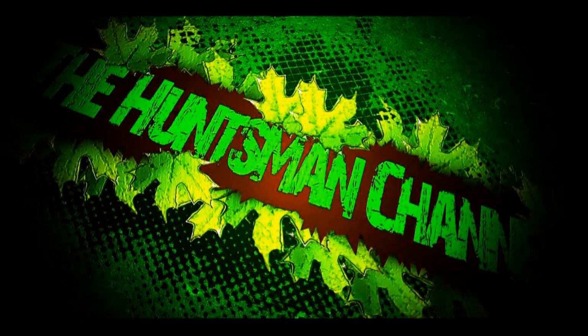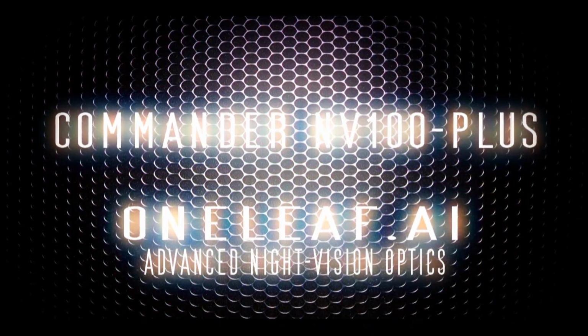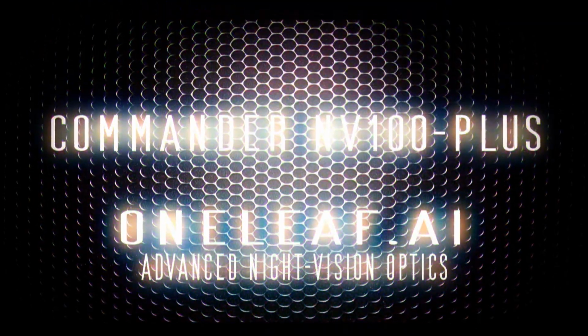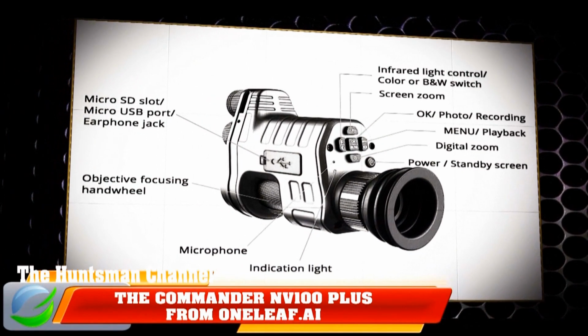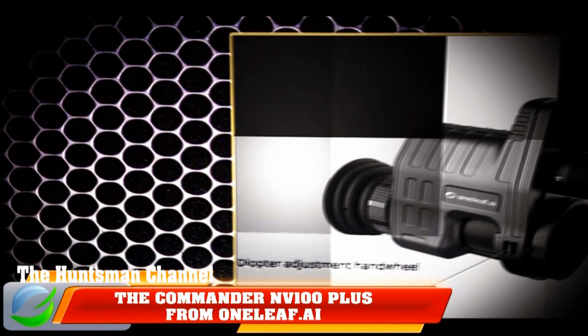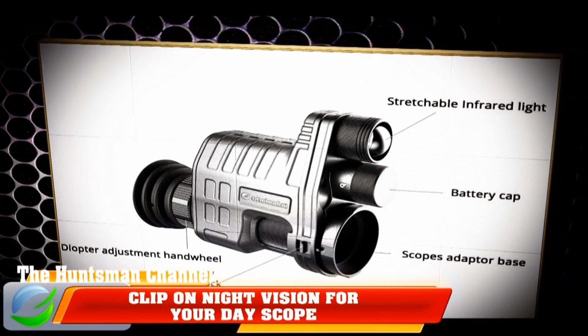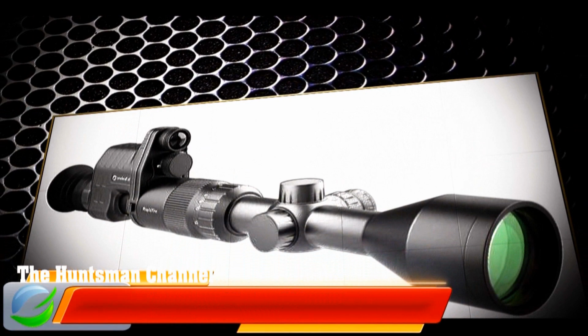Okay, so today is a return to the Commander NV100. Now I did say a Pod 007 beta, I said in the review a few years ago, and it's digital night vision, recordable, clamps onto your day scope, turning it into a recordable night vision unit. Well, it's returned, but now there's a plus version. We have a lot to get through, so let's crack on.